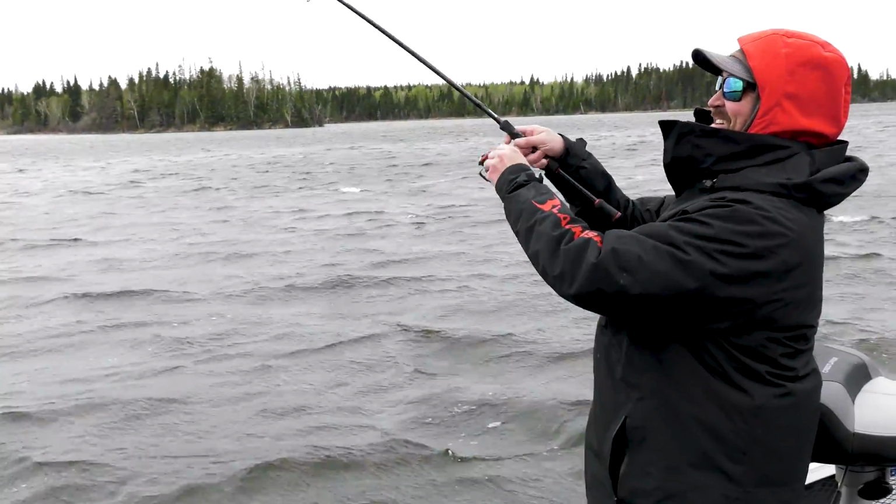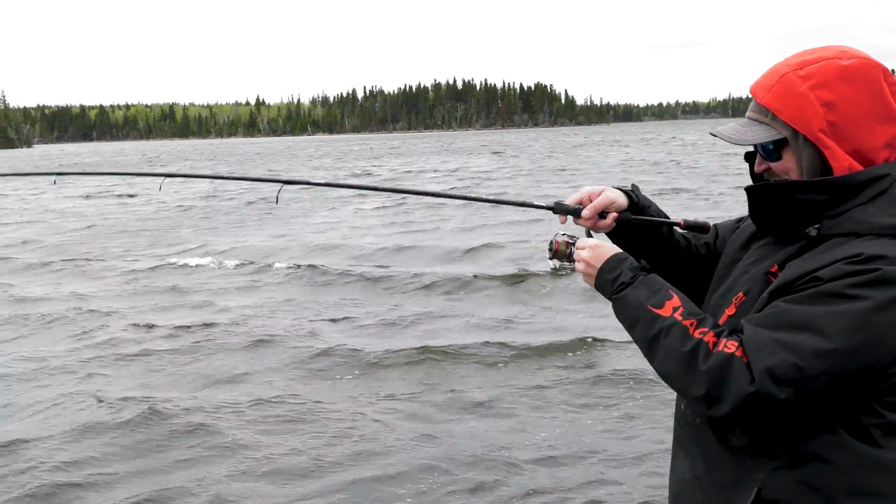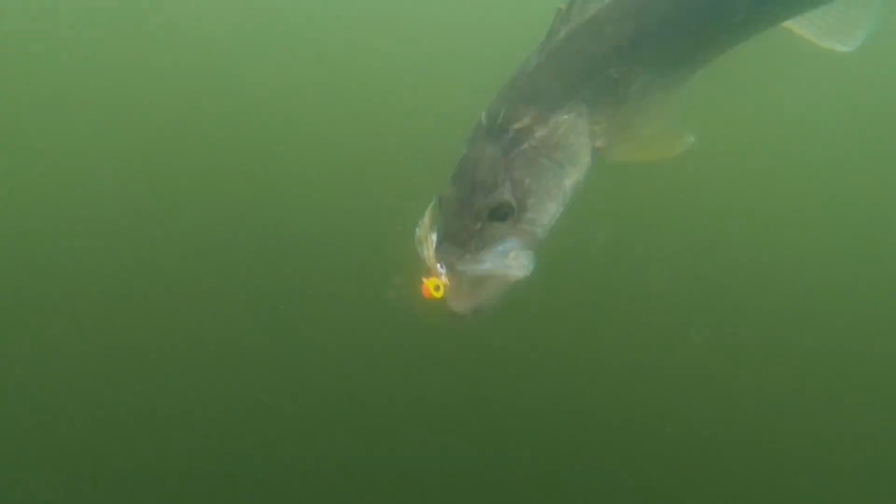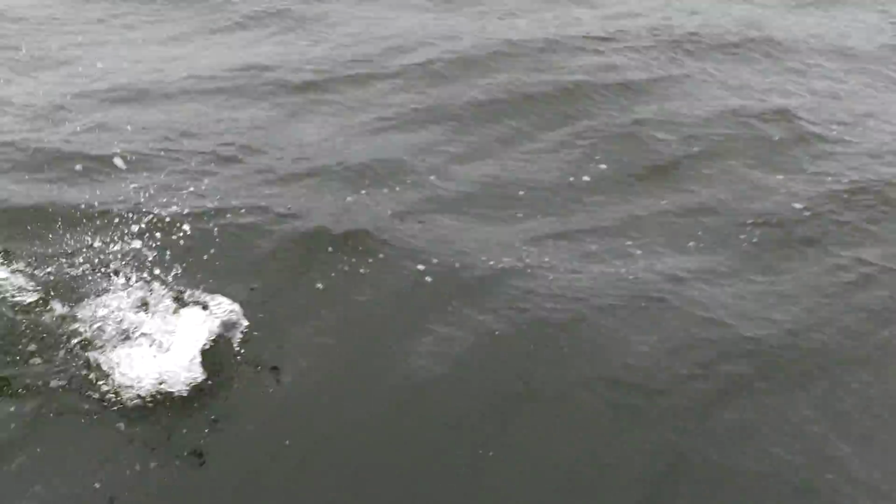Oh, good one. Oh yeah. Okay, it's pretty nice. Just dropped it down, just crushed it. That fish is fighting. Yeah. I'll be interested to see what this is. It's a pretty nice one. Oh yeah. Nice long walleye.